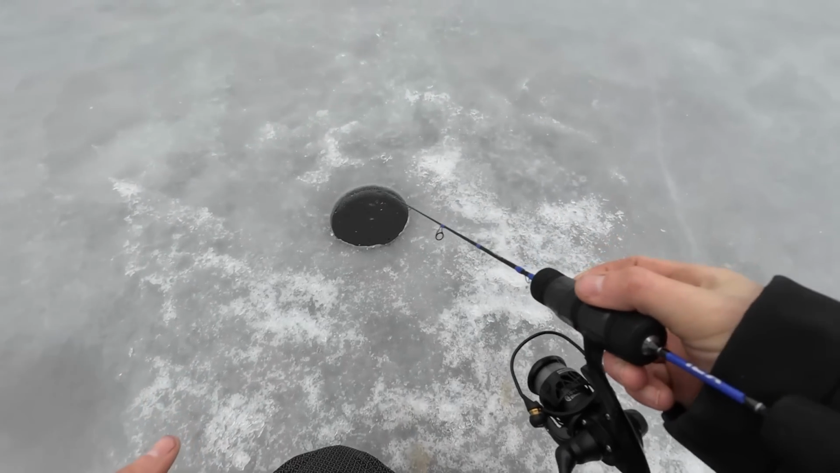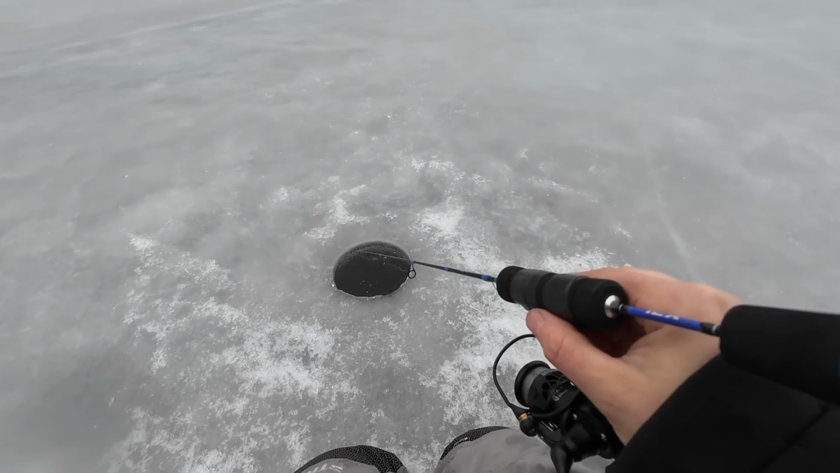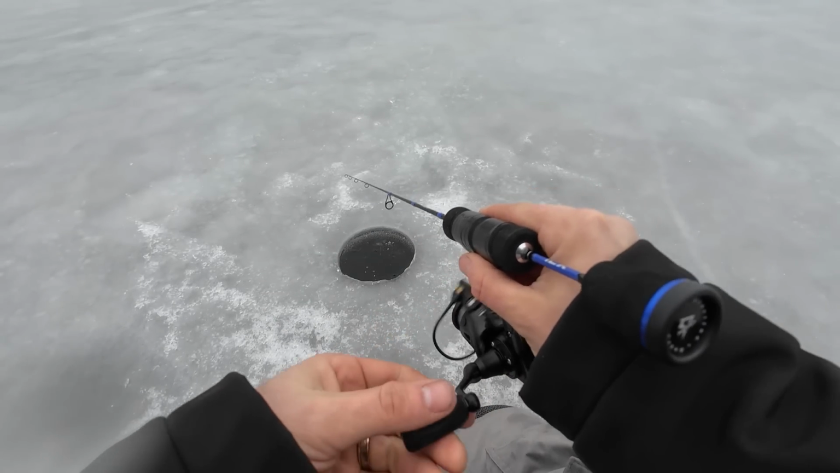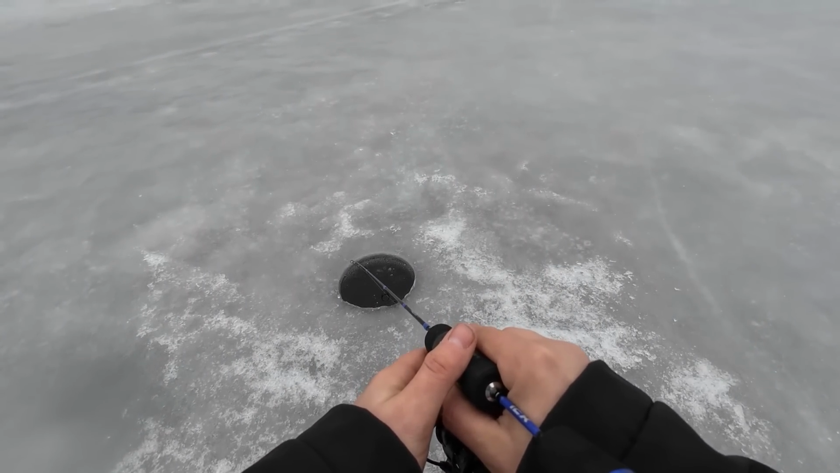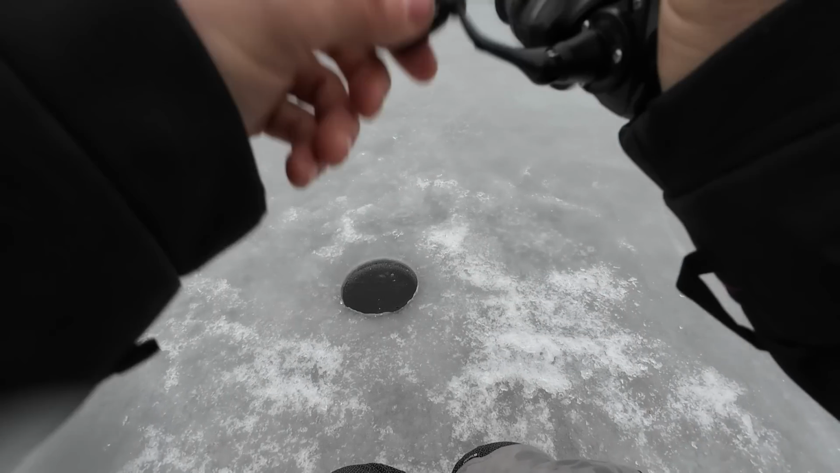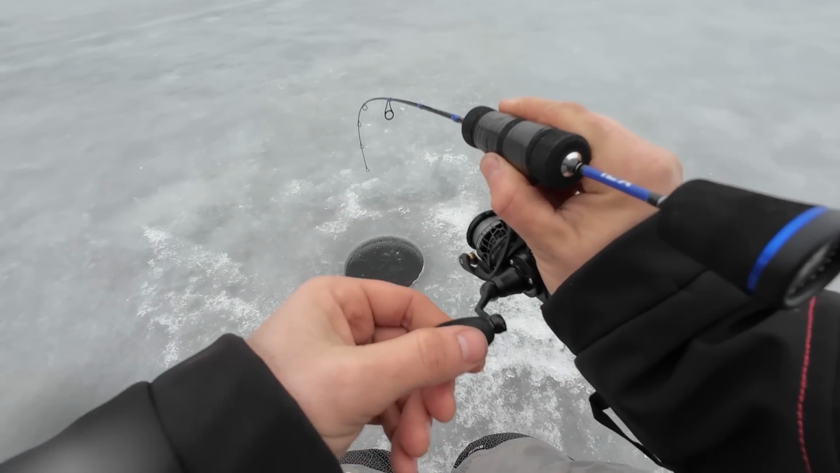This is not the hole I just got the bass out of. I don't even know if there's anything down here, but we'll pretend there is. Down, up a foot, jig. And then right when I say there's nothing down here, I'll get a bite. I already got one on. What in the world?